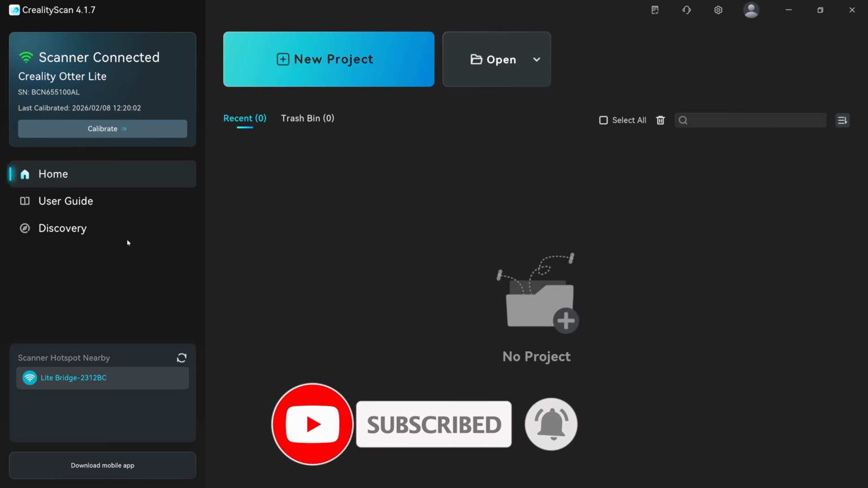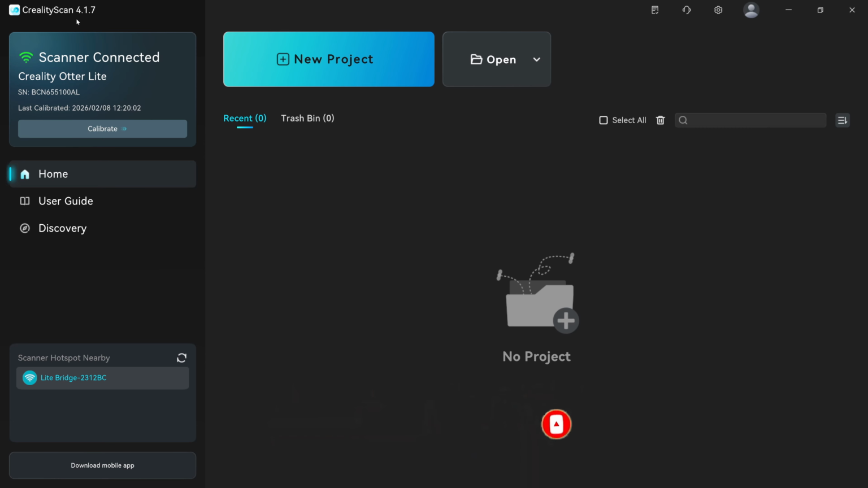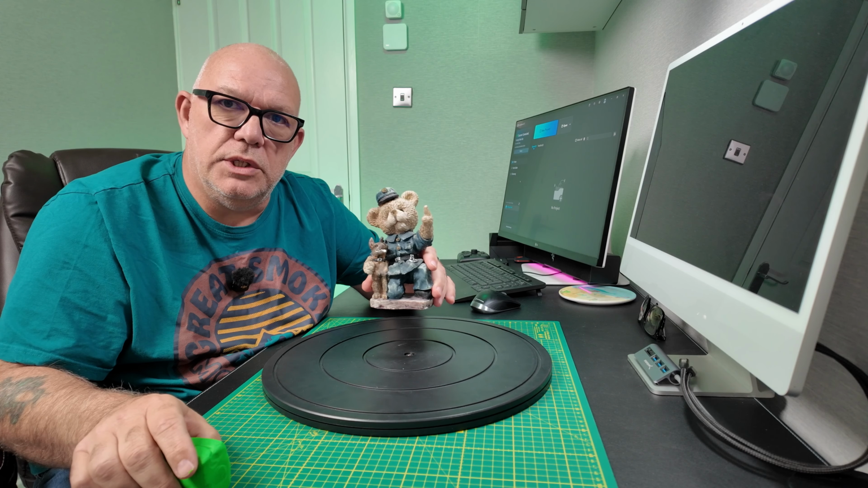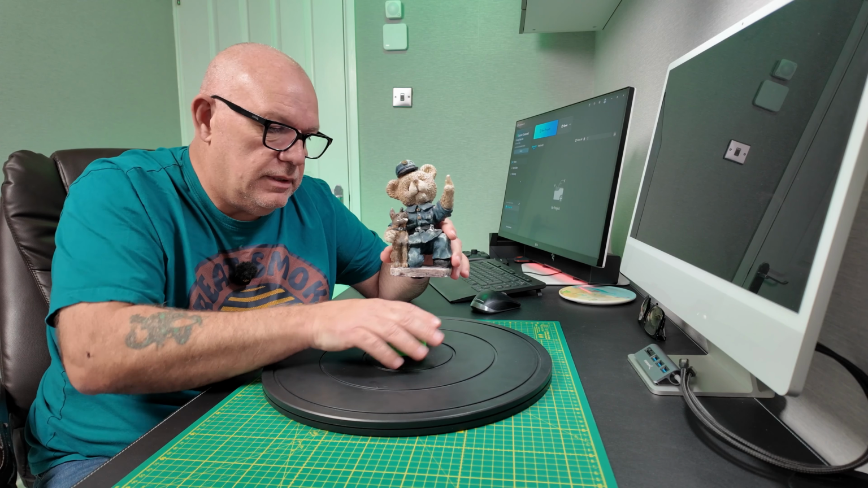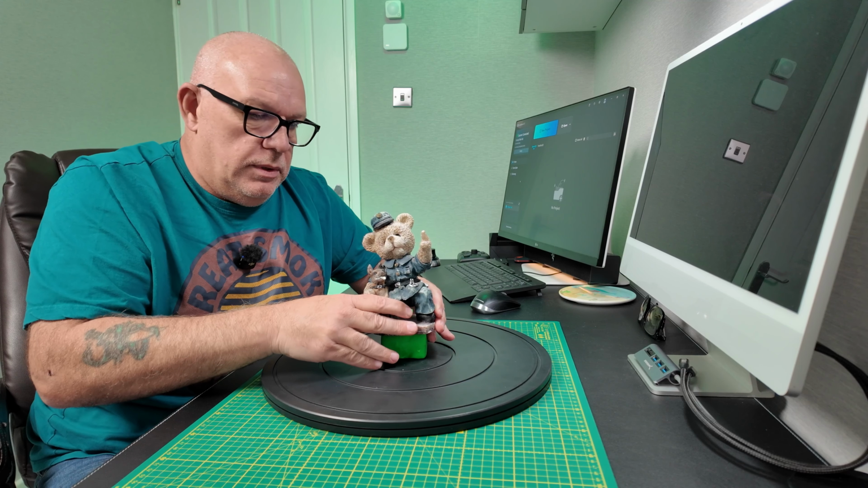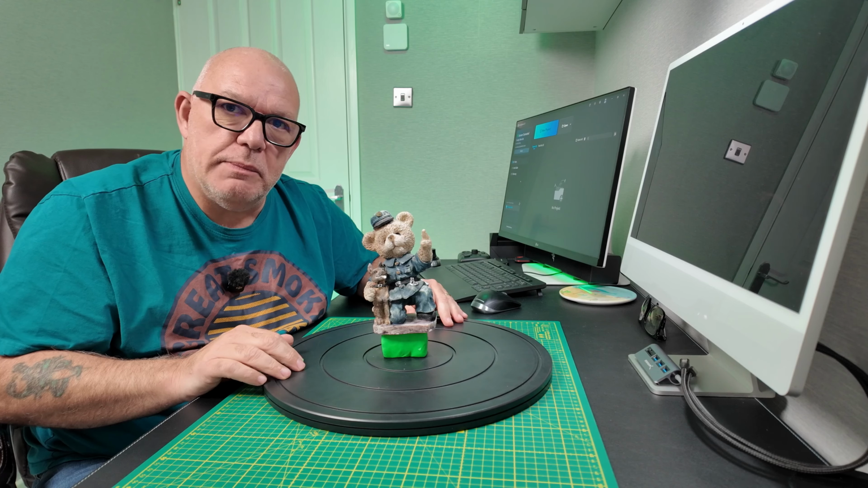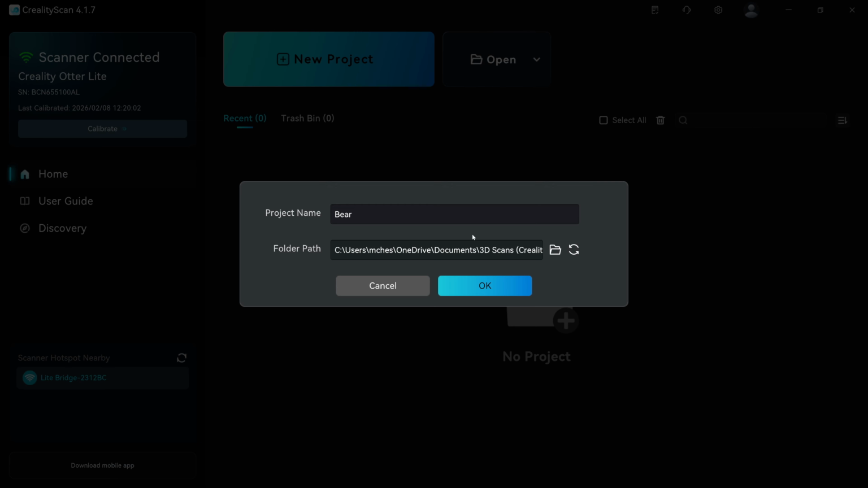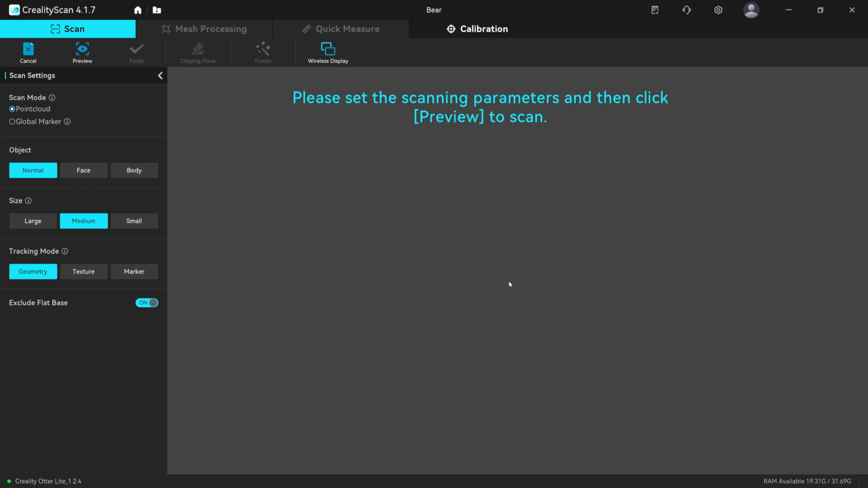So at the time of recording this video, Creality Scan is at 4.1.7. What I like to do when I'm scanning things, as I've said before, on a turntable, is to lift it off the ground. So a little bit of plasticine there then, just to lift it up. I think it just makes it easier. So let's start a new project then. I'm going to be scanning in normal, medium, geometry tracking.